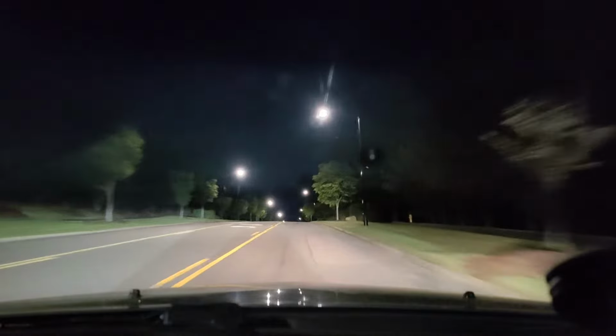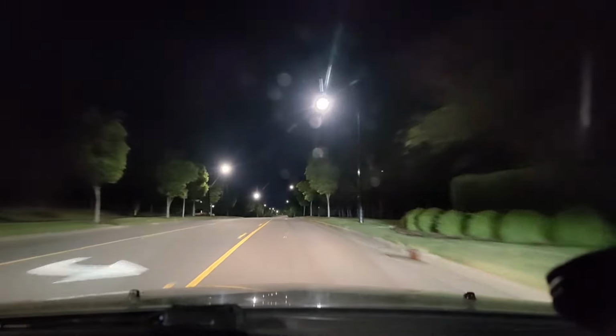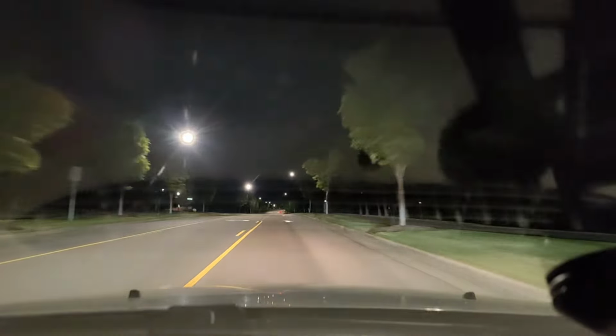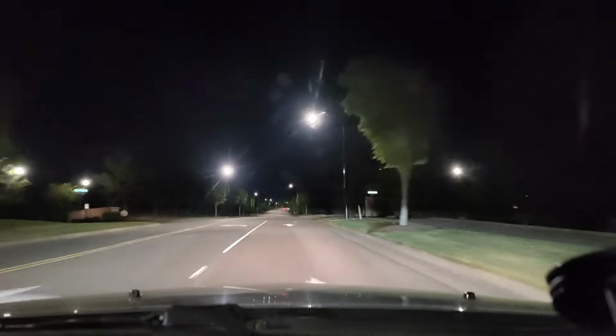Leave the car running, like I'll do it occasionally, if I park right next to the door or something. All right. Let's see.